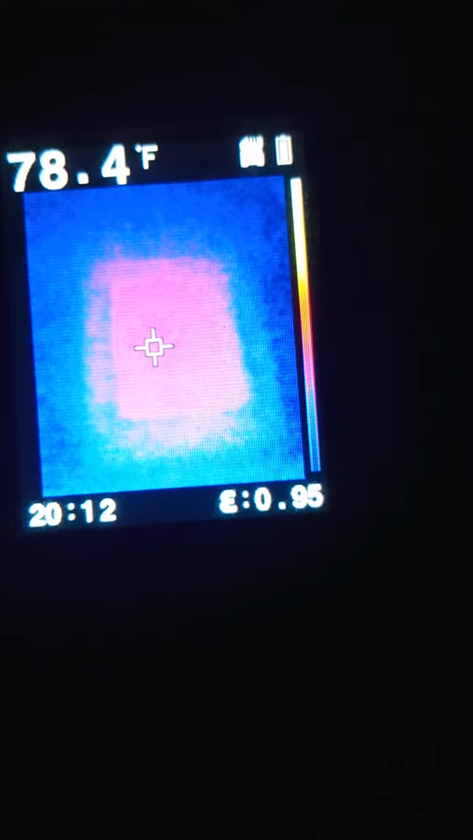That time it looked like it might have been an increase in heat when I had the thermal imager observing the Obelisk 5B, which I'm observing right now. It looks like a red square, or pinkish purplish square, surrounded by blue area. Oh, I didn't ask the question, did I? Oh, sorry about that.